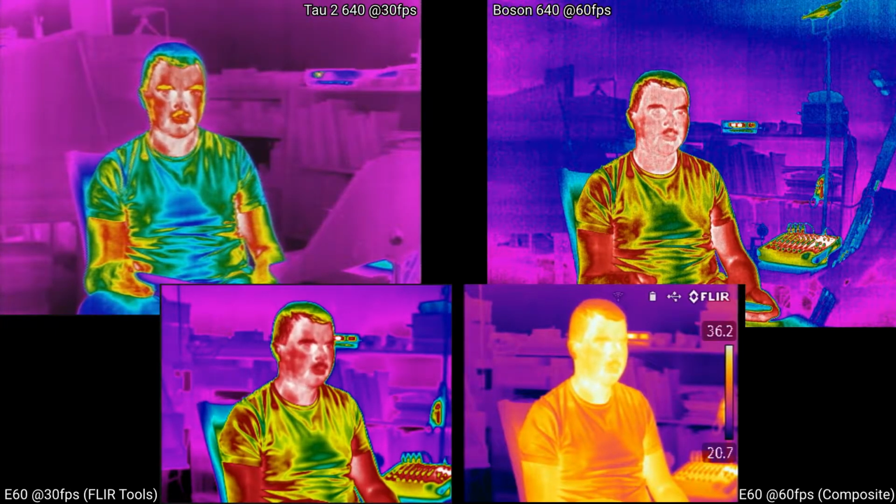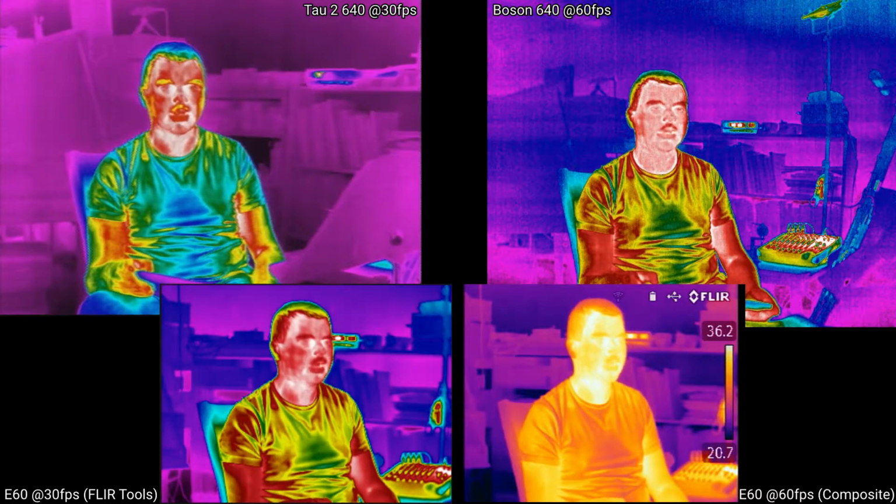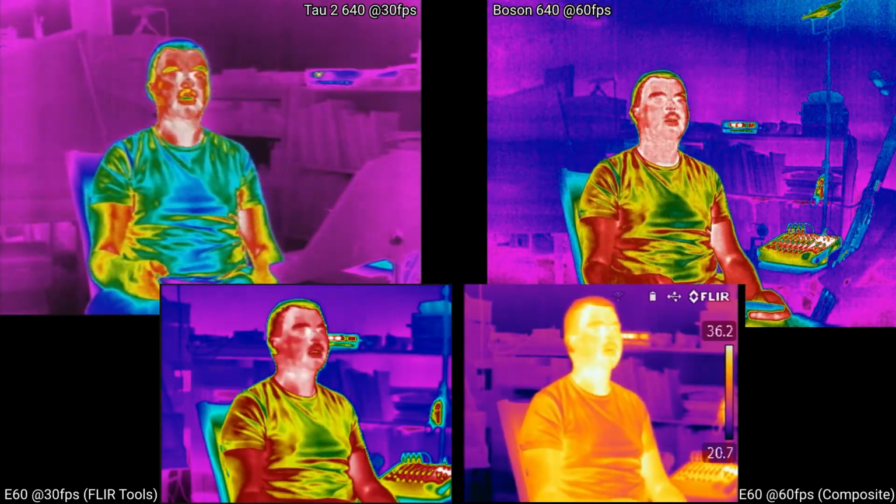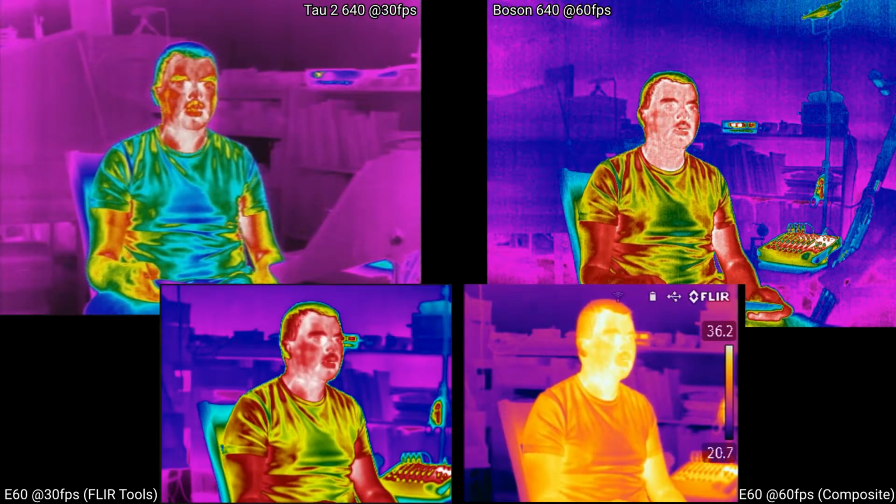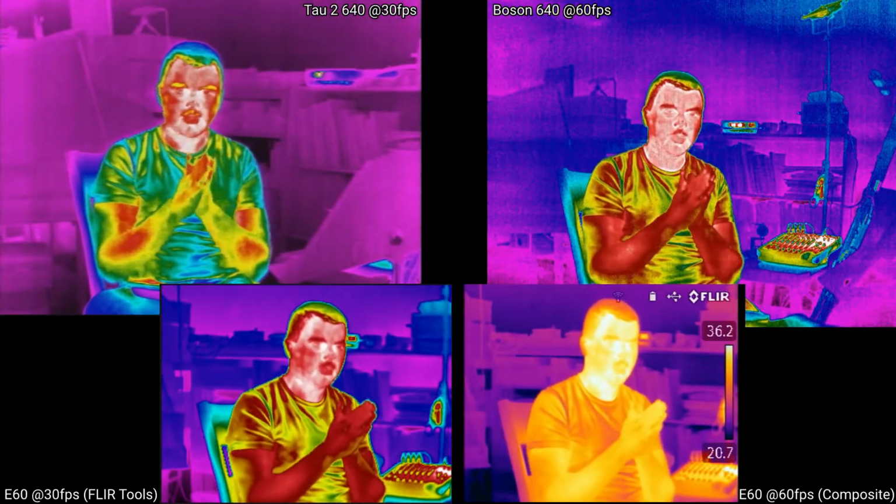But that's like flattening out everything. It's making fewer of the colors map to the same pixels on the camera. In any case, going back to here, yeah. So when you try to do it, the Boson app works fine.